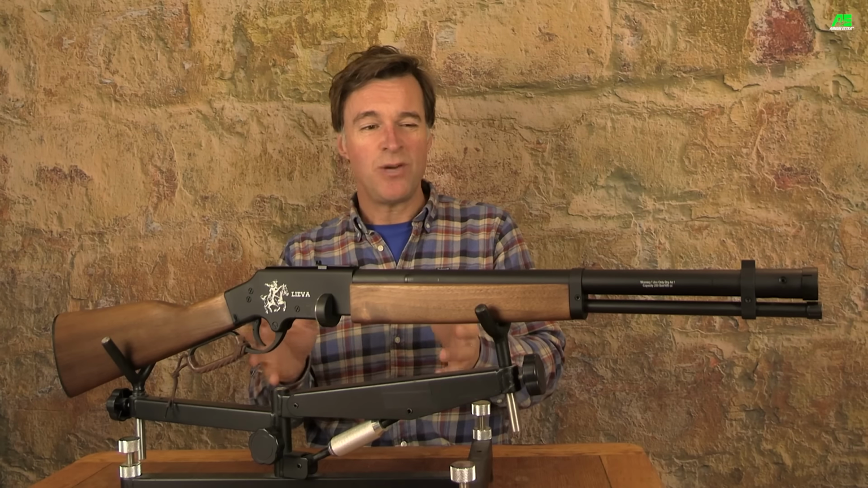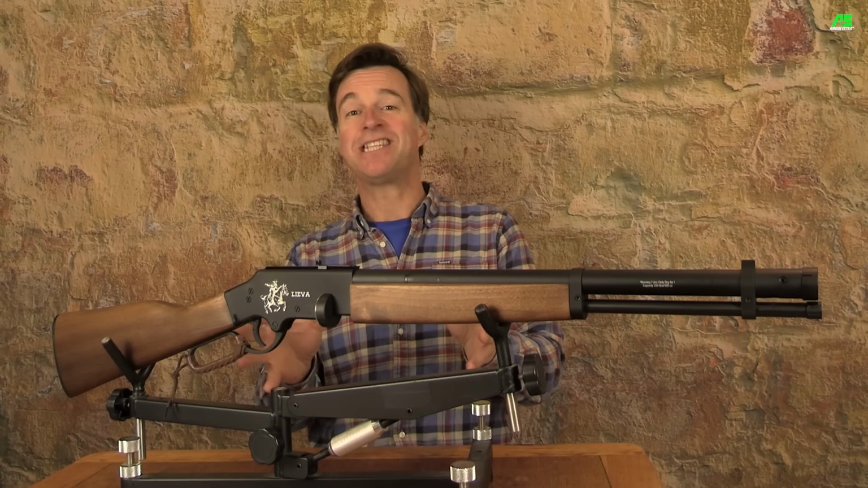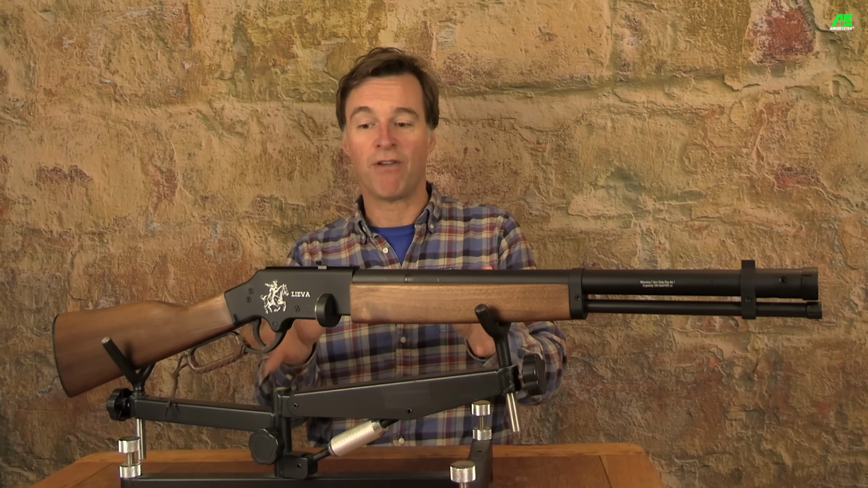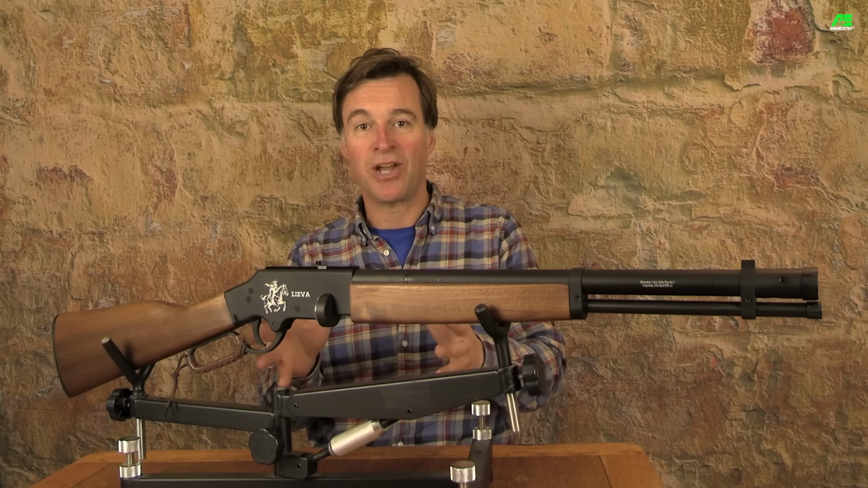Now, we don't often do reviews of plinking guns, but I've had to make an exception for this one because it is a true fun gun and an absolute joy to shoot. You can see that this airgun really does have the look of a classic Winchester lever rifle. It just looks like the sort of gun that would have tamed the Wild West. And I've got to say, for what it is, I really like its styling.